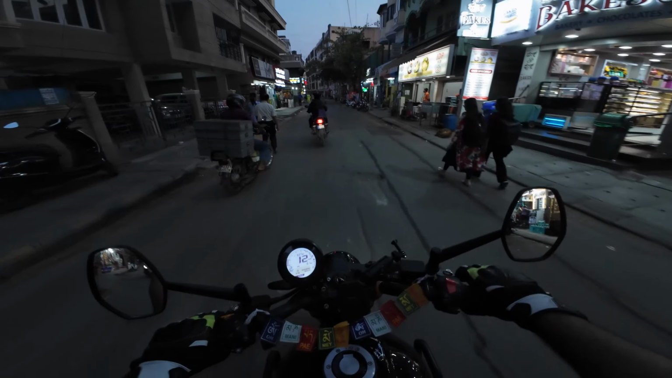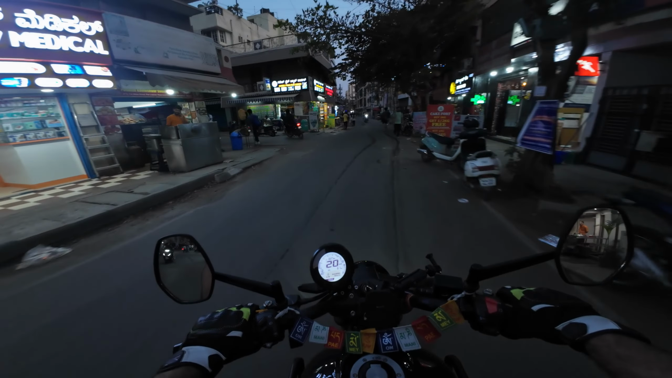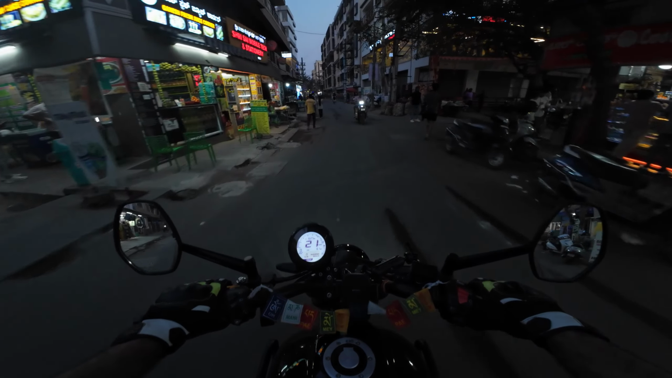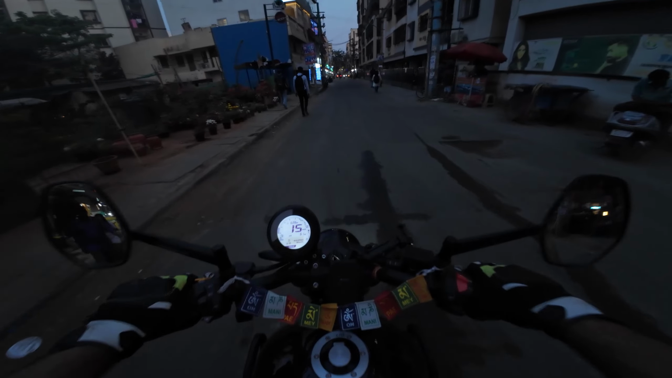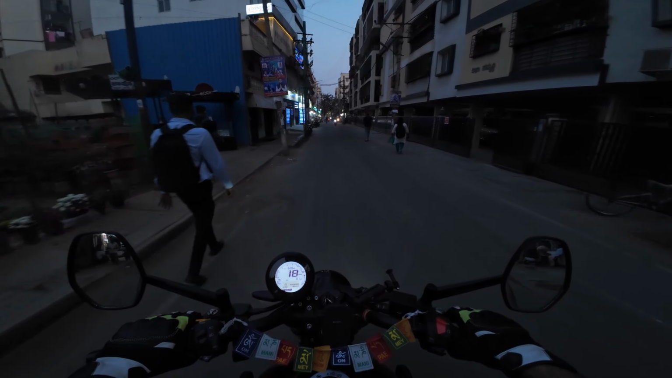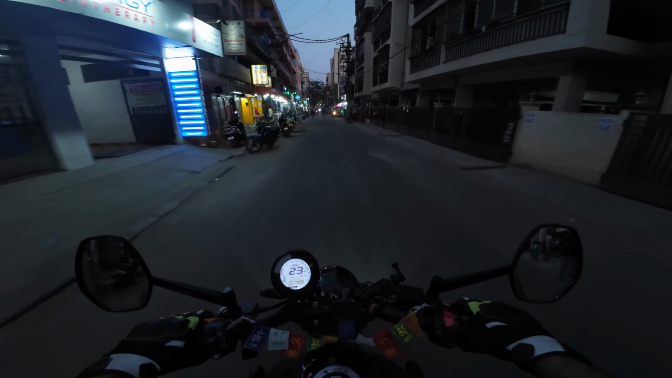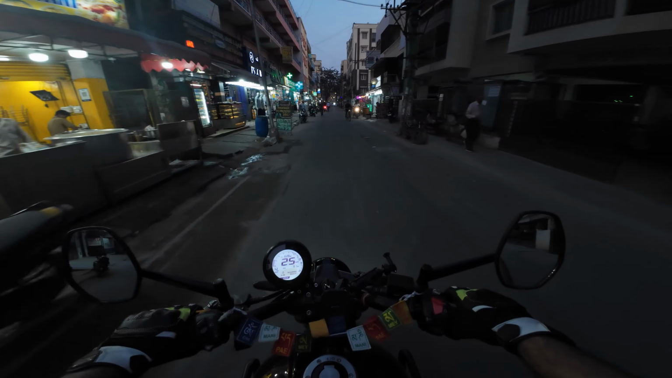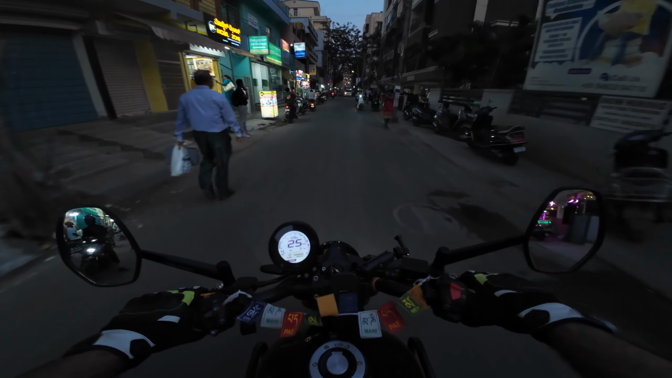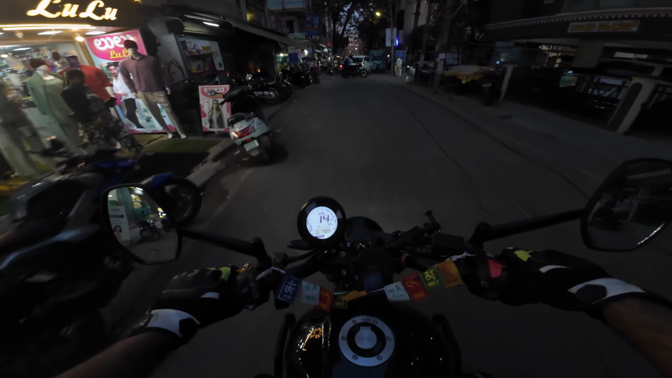See, I was riding straight. That guy, with no helmet and all, was going parallel with me and just staring like hell. What have I taken from him? One of the main things you have to be sure of is the indicator. People will not give an indicator, still they can turn at any time. So you have to be very cautious about that, at least according to me.